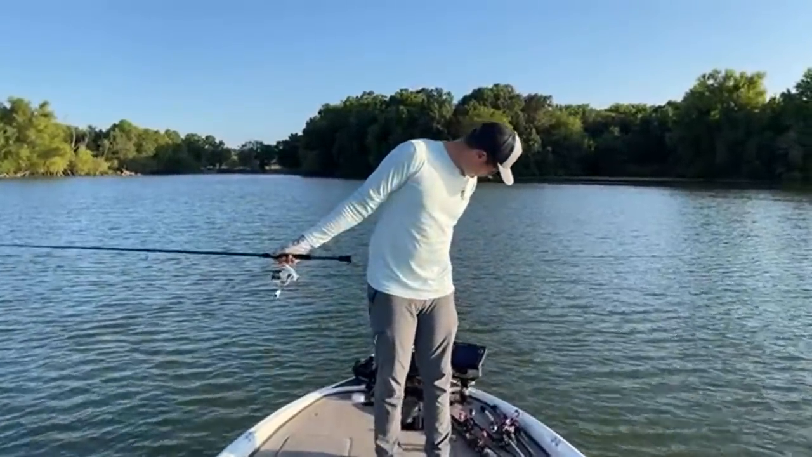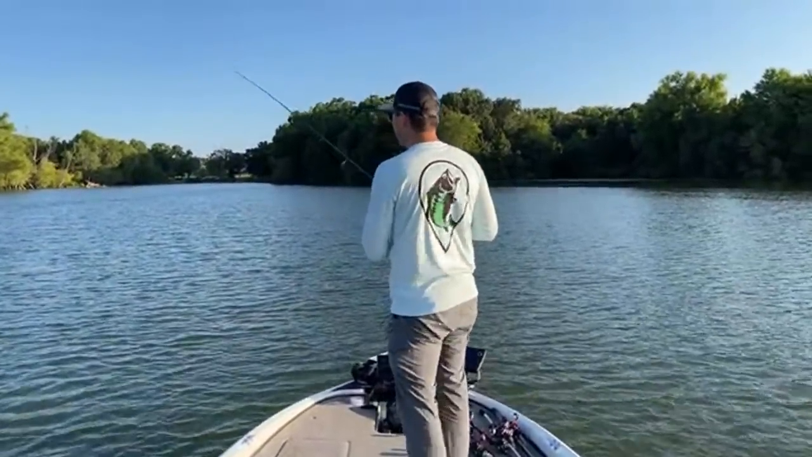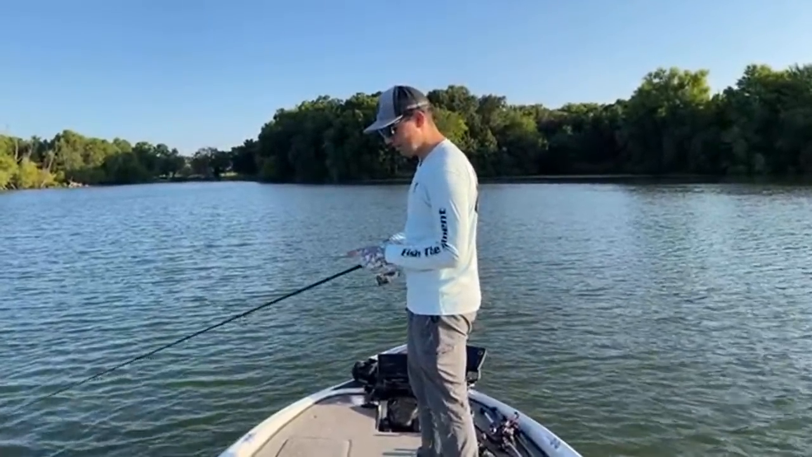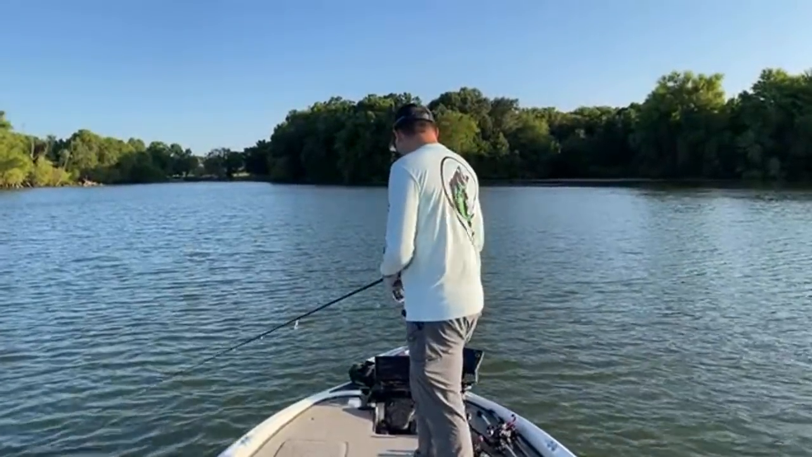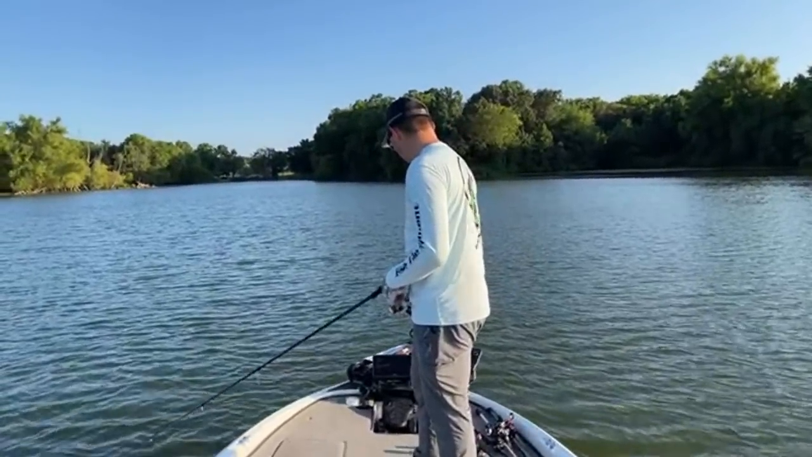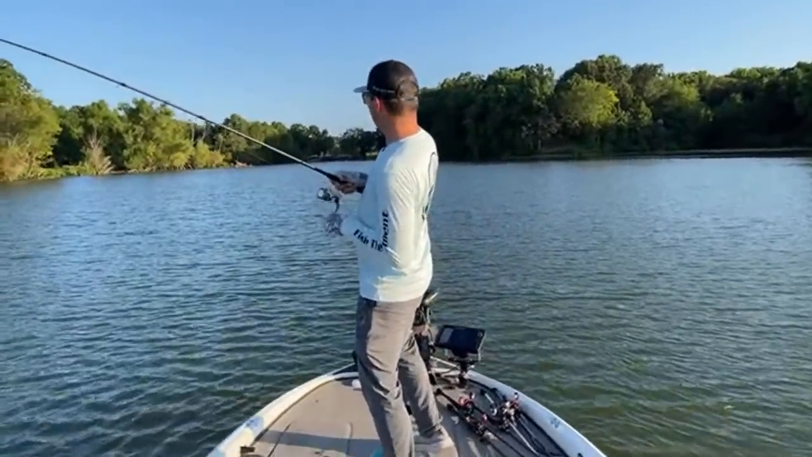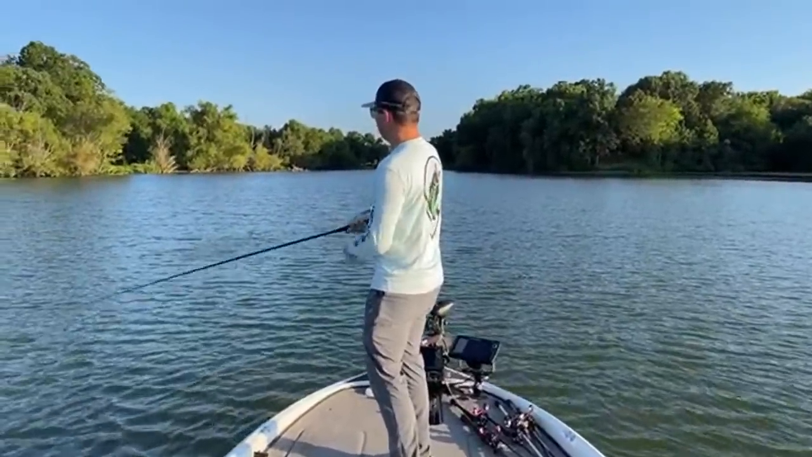What else can I throw at these fish? I kind of want to throw a drop shot, because a lot of these fish are suspended off the bottom. I feel like if I threw a drop shot down there, I could get these fish to bite, or a fluke. I'm thinking about throwing a fluke. One of those two things sounds like a good option. But I don't want to change from the shaky head because, well, now I'm catching little ones.